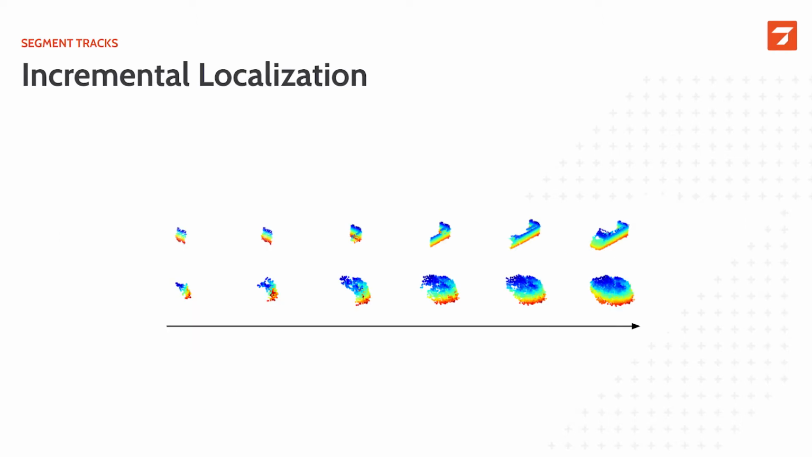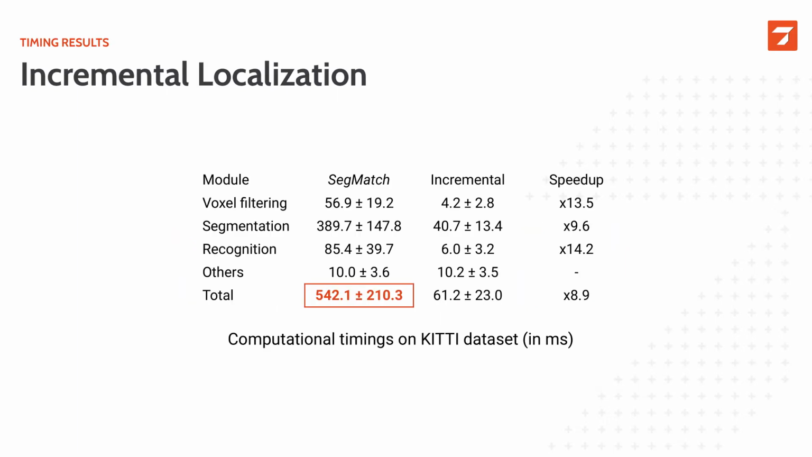So here is an example of two segment tracks which we identified with this algorithm, which we will use later on. At the moment of writing the second paper, our best implementation of SegMatch was already running at 2 Hz. And with our contributions to the incremental algorithm, we could operate in real time with data generated by a Velodyne sensor.